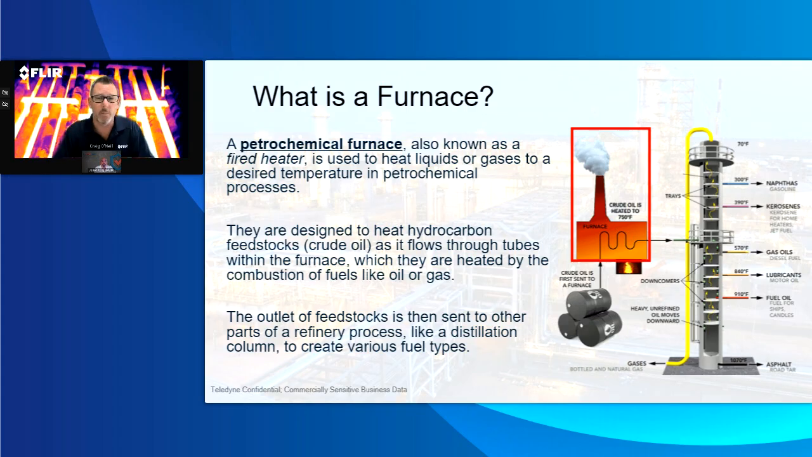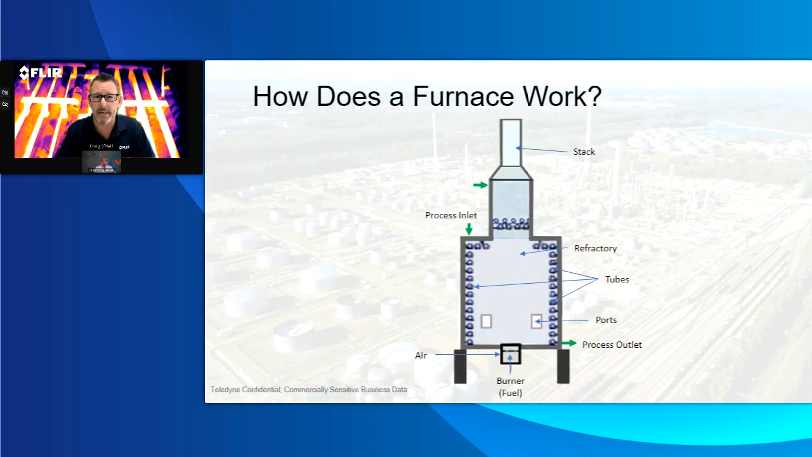feedstock to get it ready to go through the other types of a petrochemical facility, like a distillation column that you would see here. But what we're going to focus on today is only what's in the red rectangle there at the furnace side. If I were to push a little bit deeper into how a furnace works, it's pretty simple in how it works, but the inspection process is quite challenging.